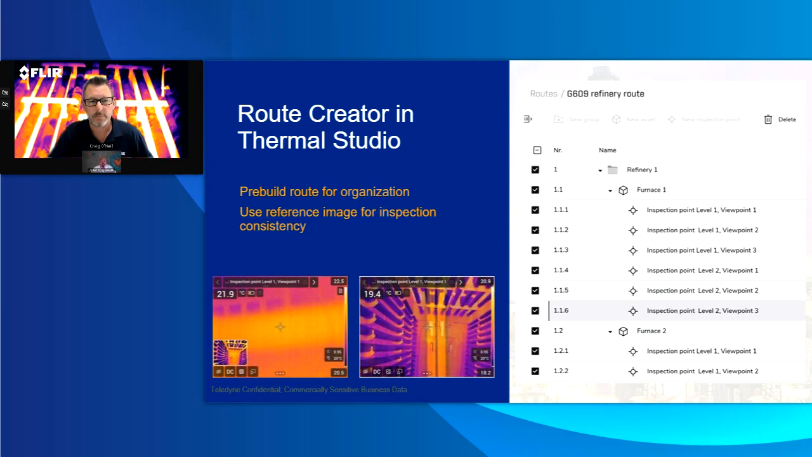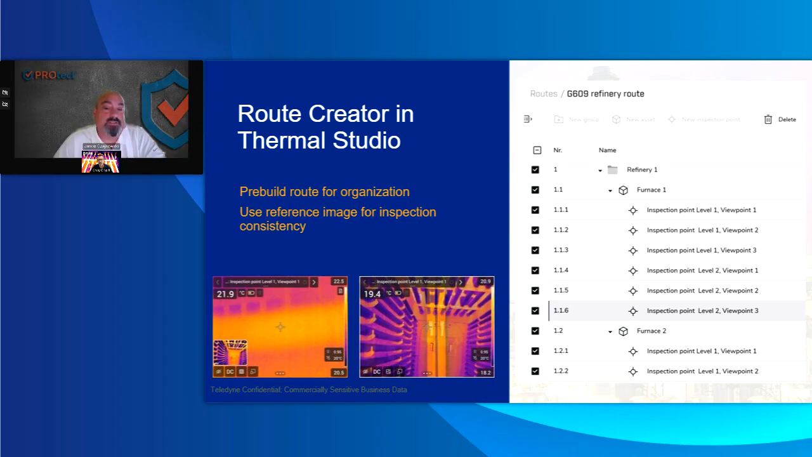Yeah, definitely. I don't personally use it because most of the plants that we go to, we shoot in the exact same sequence, and we try to get repeatability. A lot of customers want that repeatability. So I could see that being a benefit for somebody in a newer position. They know they have 10 shots to shoot. They know exactly where to shoot on the radiant section, the convection section, maybe shooting the burners, and that gives repeatability to that specific site.